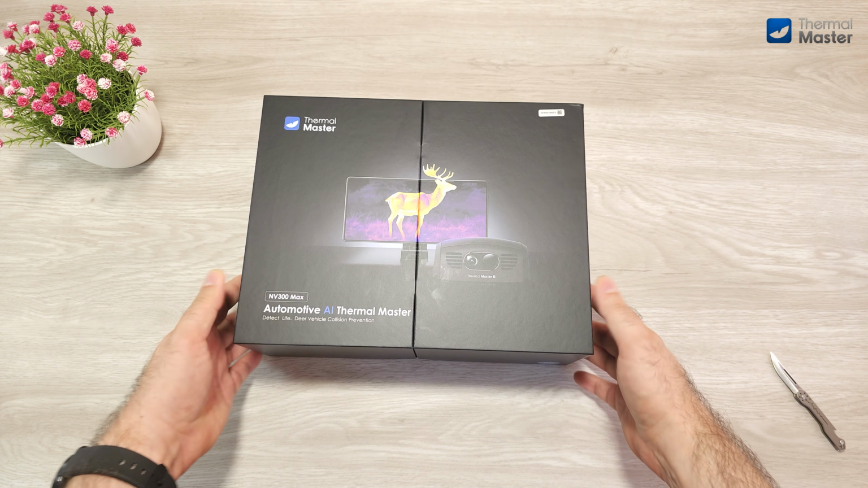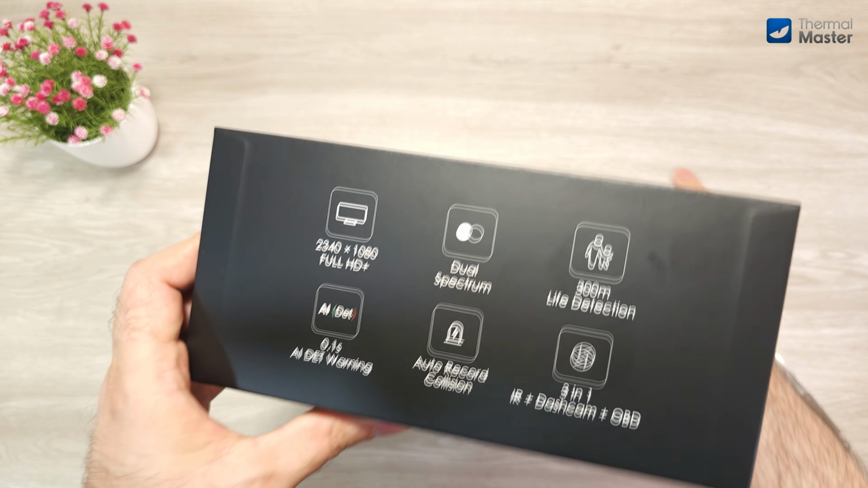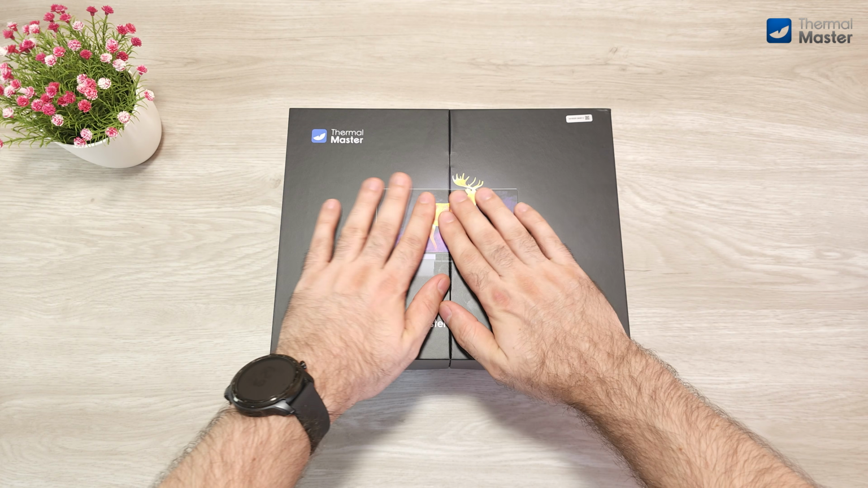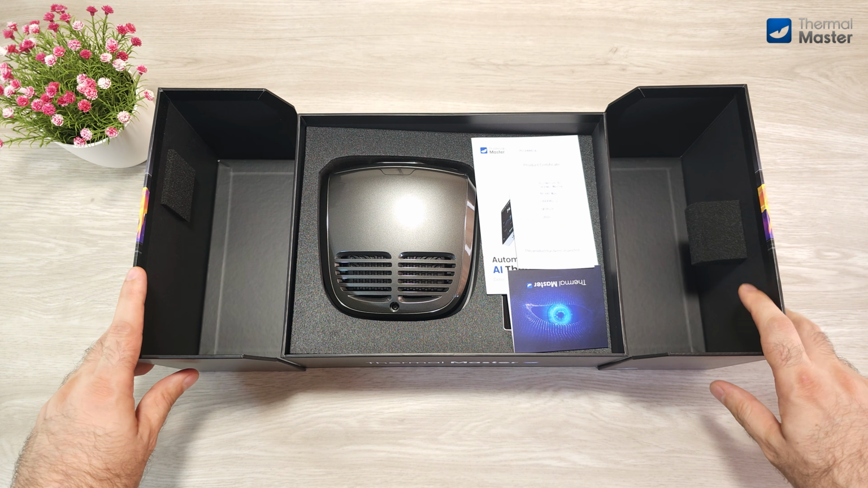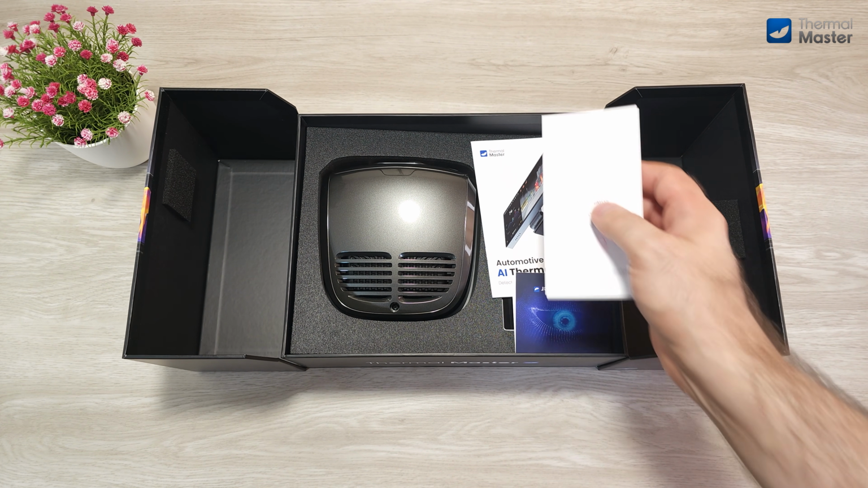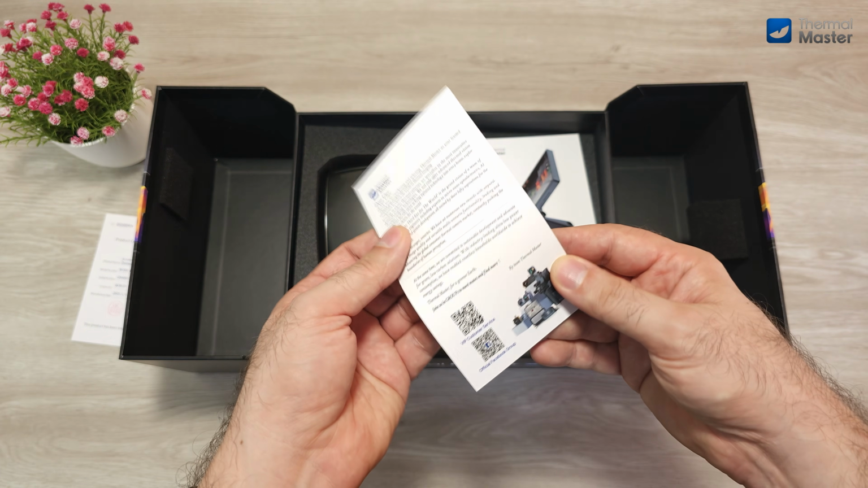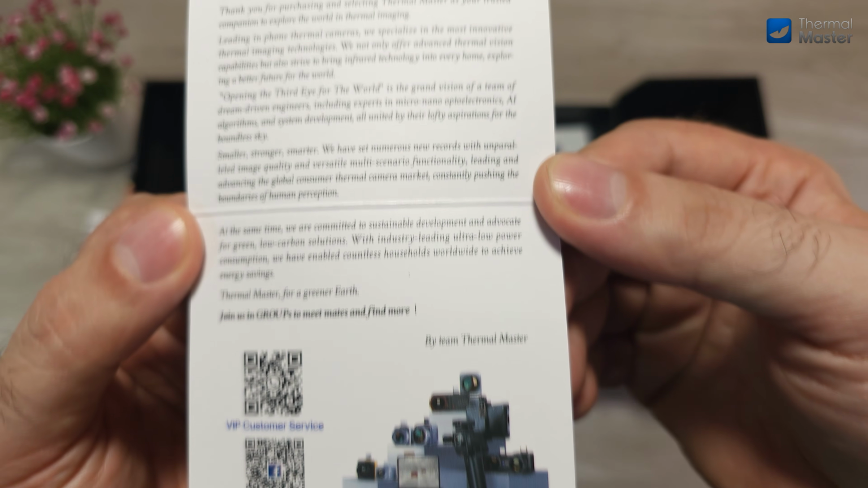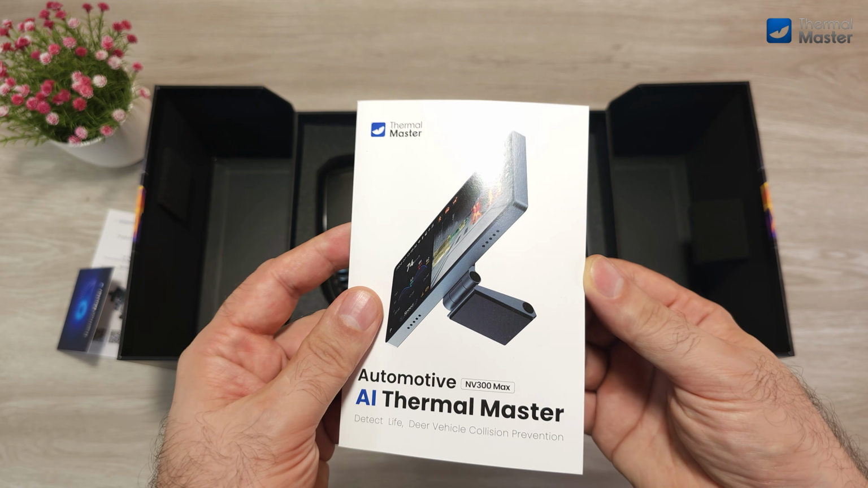The box is big, well built, very strong. It will definitely survive the worst shipping circumstances as well. On the side of the box we can see some information about the major features of the kit. It is most certainly a very elegant packaging and presentation. We have in here as usual a product certificate, a greetings card, and a user's manual with all the information you possibly need for the installation.